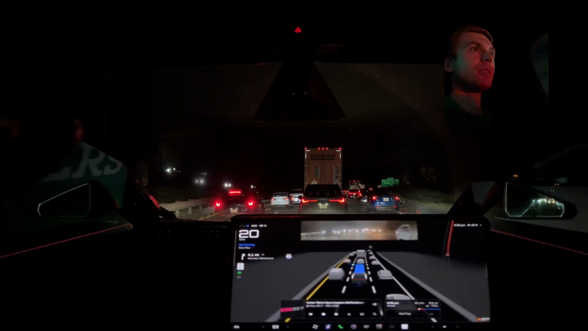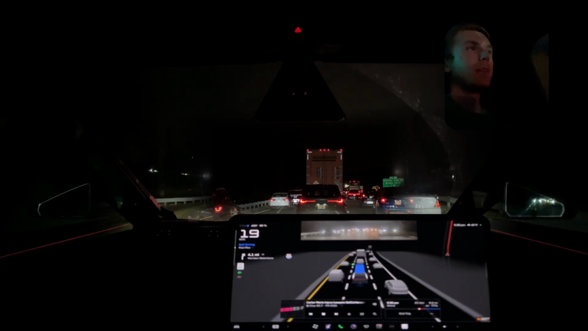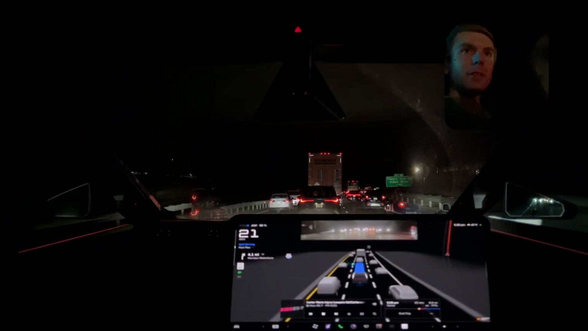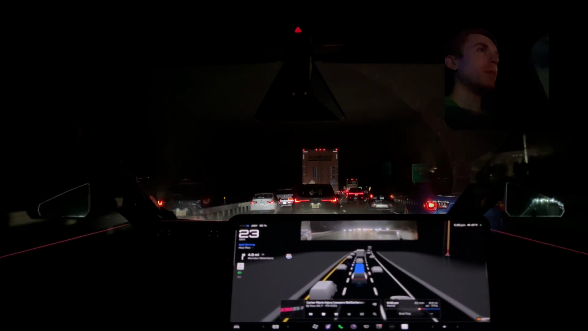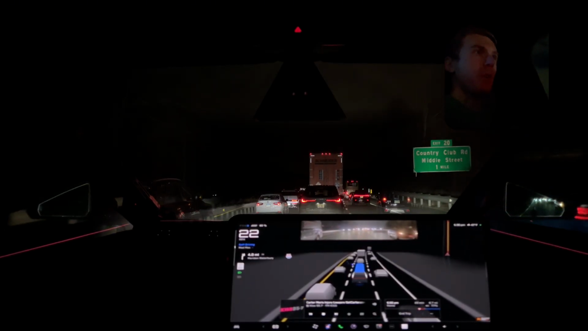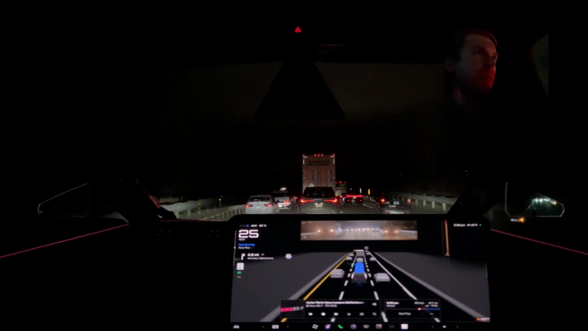Alright, is there a crash in the right lane or the left lane? We're in the middle lane, probably optimal for this at this point. We're getting close to this crash. Still got 20 minutes left on this ride, only 8 miles. It's gonna get slow.